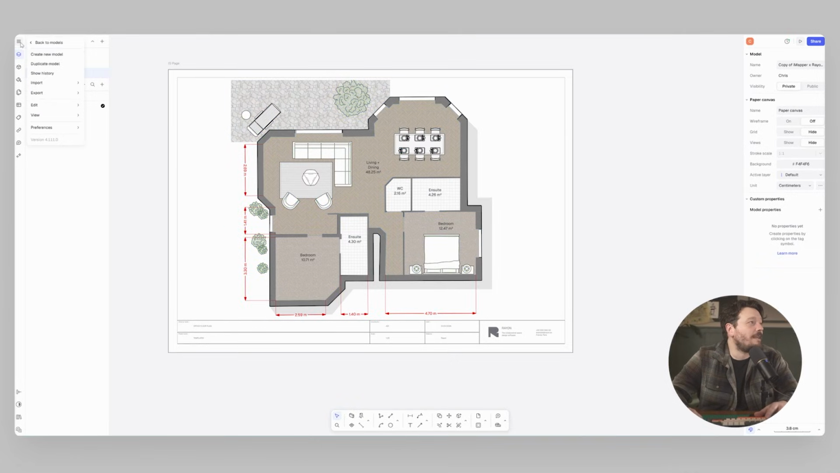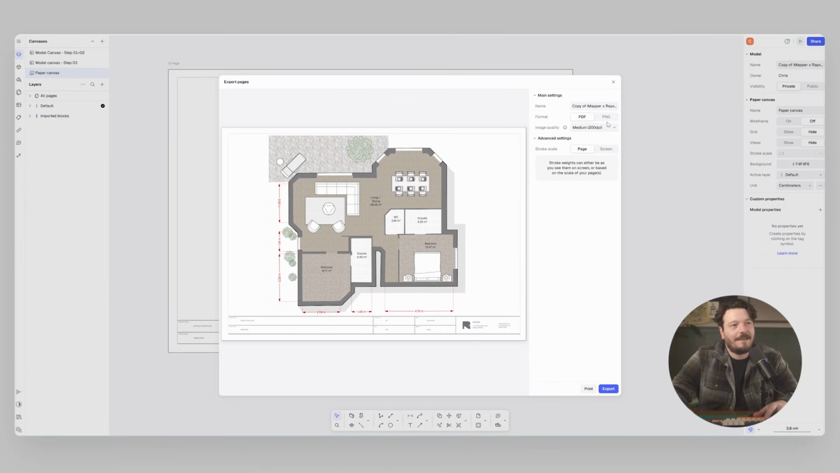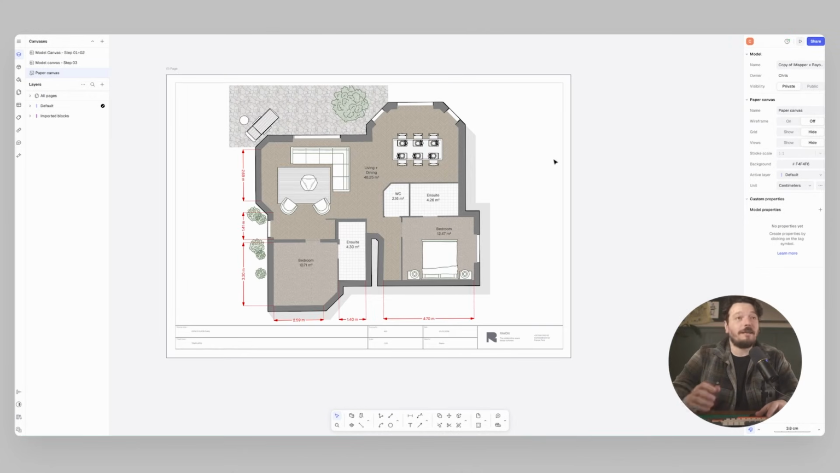To export a PDF, we just go to menu, export PDF, and I can do that. Here I can confirm the title, the format, so PDF or PNG if I wanted to, the image quality, and then the stroke scale. So depending on how you're viewing it, how those strokes are showing up. That's the kind of old-fashioned way. But the best way I found is to share this.